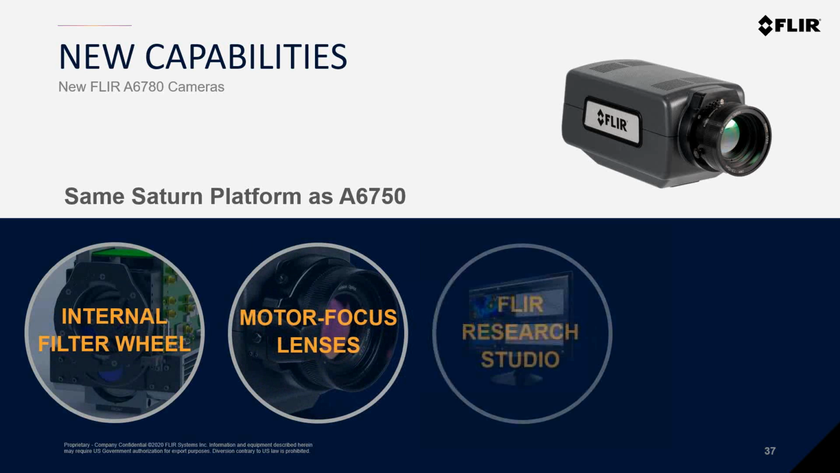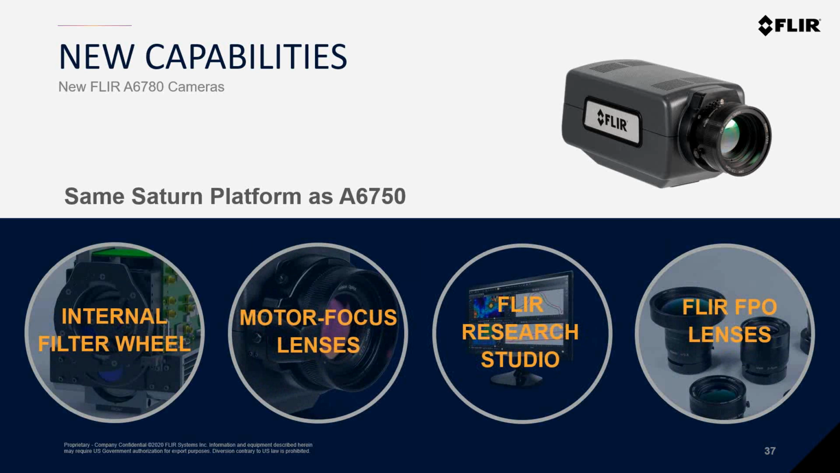So what's new about the 6780? I've talked about the 8580 and the A series science kits. These new cameras, like I mentioned, essentially look the same as the current 6700 and 6750 camera systems, with the exception of a slightly larger extended lens interface in the front of the camera.